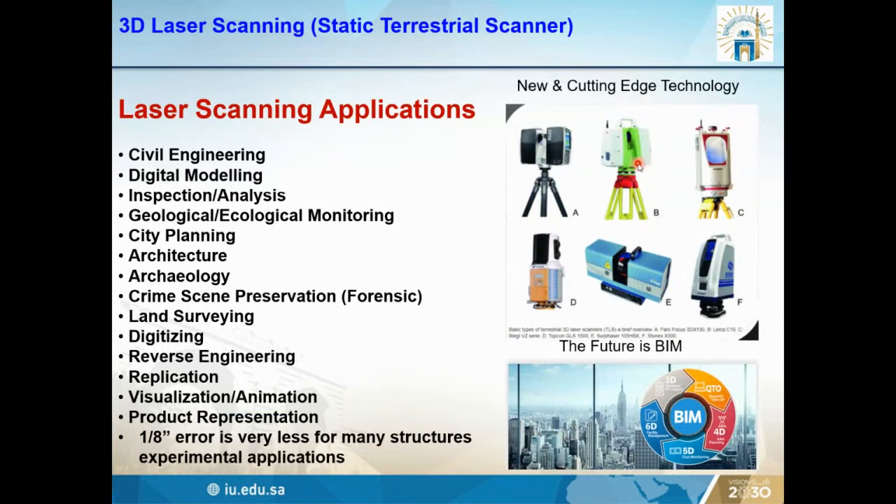So these are the different types of scanners used. One is Faro, another Leica, and there are other scanners too. They are also used for multiple purposes, and there are different applications for laser scanning, including civil engineering, digital modeling, inspection and structural analysis, geological, city planning, architectural, archaeological, like heritage conservation and preservation, and crime scene preservation.